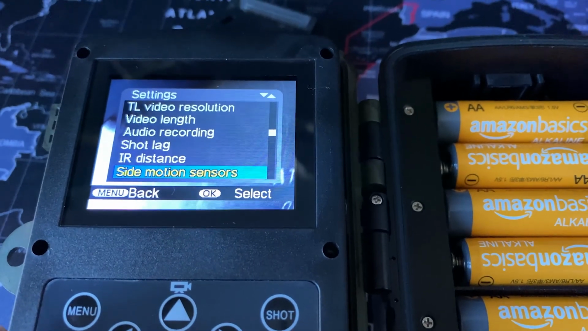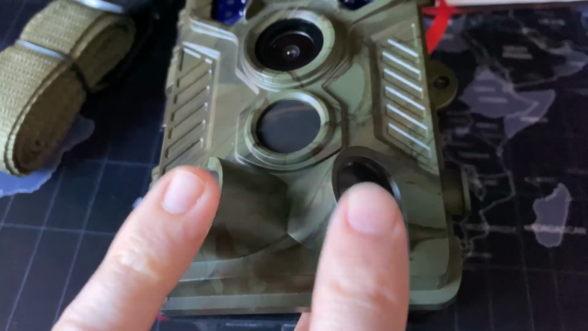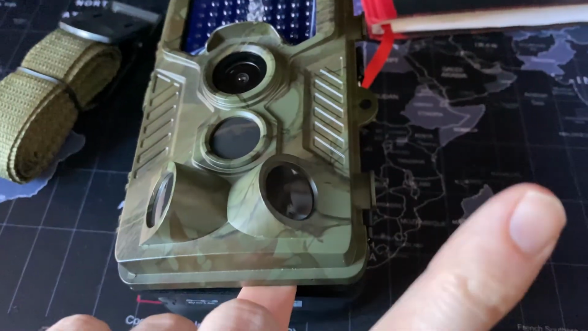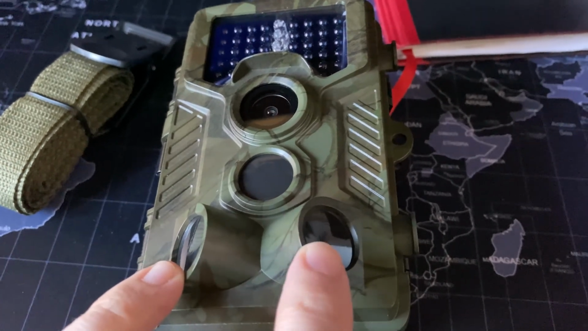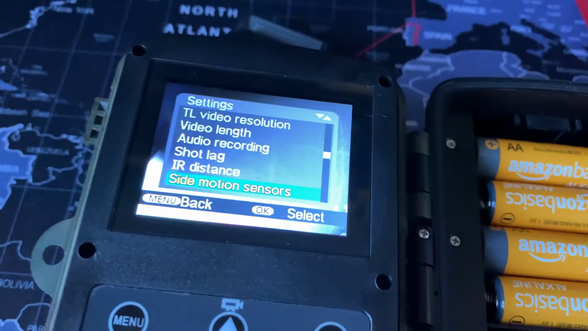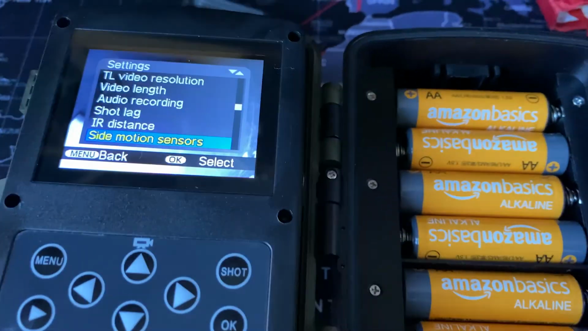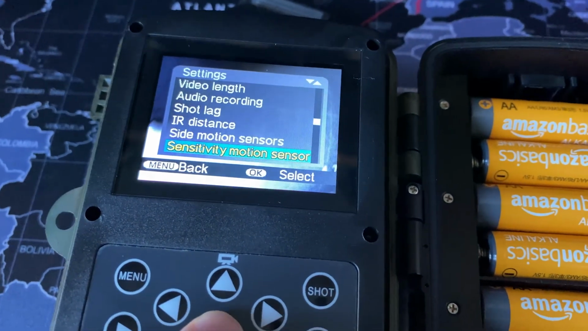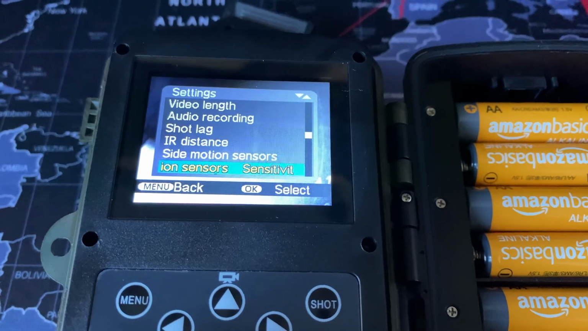Infrared distance, far, near or medium. Side motion sensor, that's a useful one. These two things here are triggered by motion off to the side, whereas that one's to the front. You can turn those off if you've got something like branches or foliage or whatever that swings in front of the sensors and could keep on doing false recording. So that's quite useful. I like that. The sensitivity of the motion sensors, that's sensitive or low.